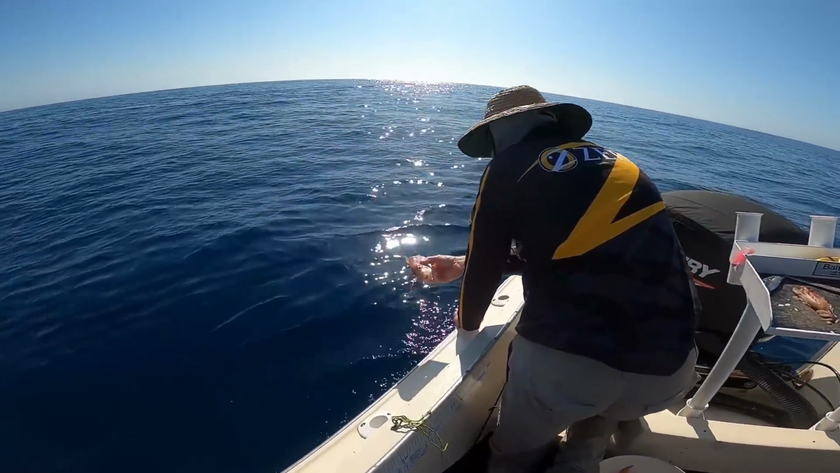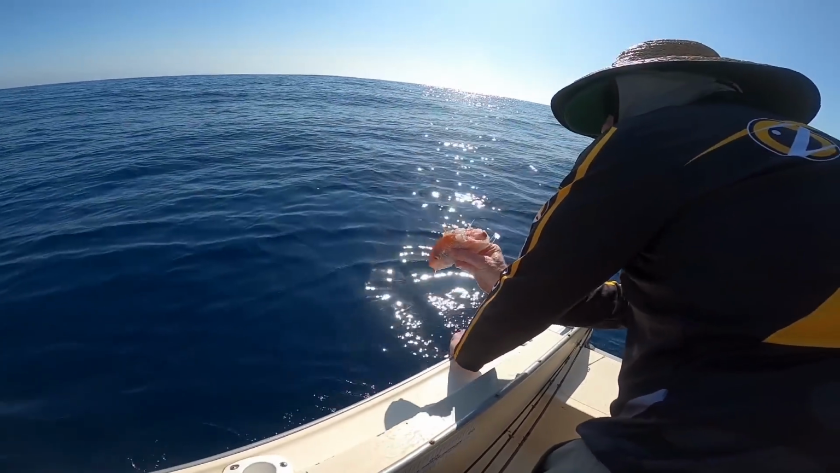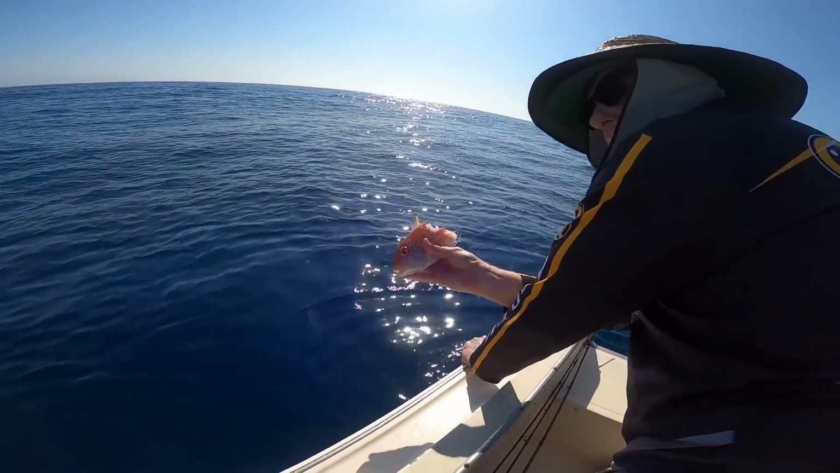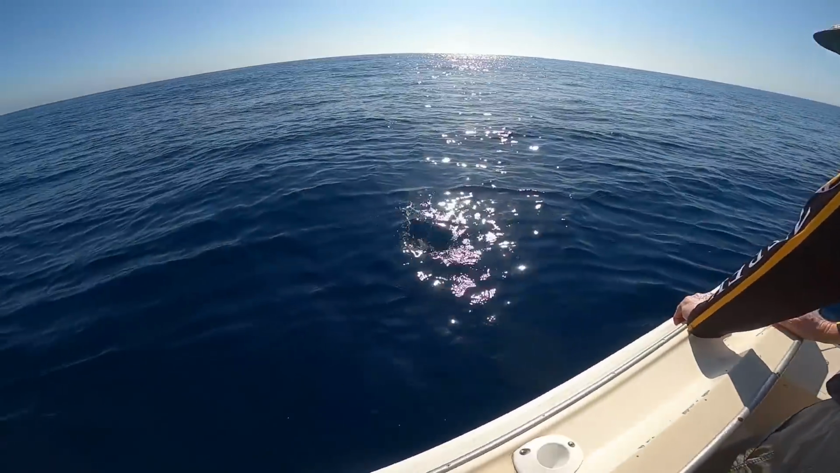Just give us a look. So we saw a fish floating around. It's one of those little pinky things, an ornate threadfin bream or something they're called. Threadfin bream, I don't know. But anyway, it's been sharks. Jeez.